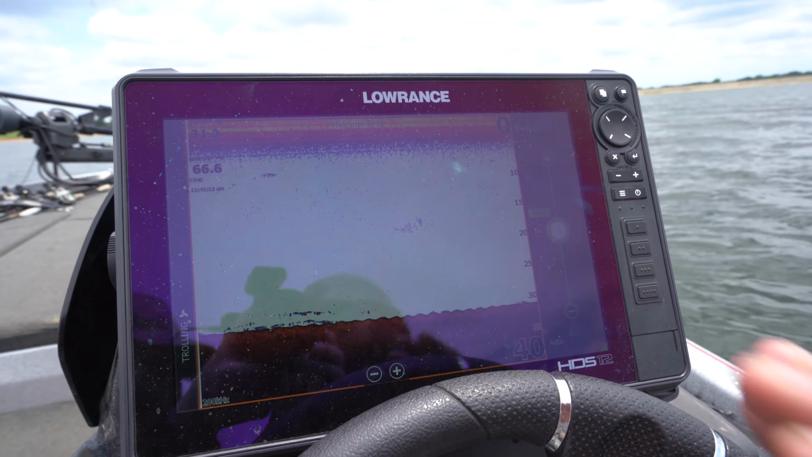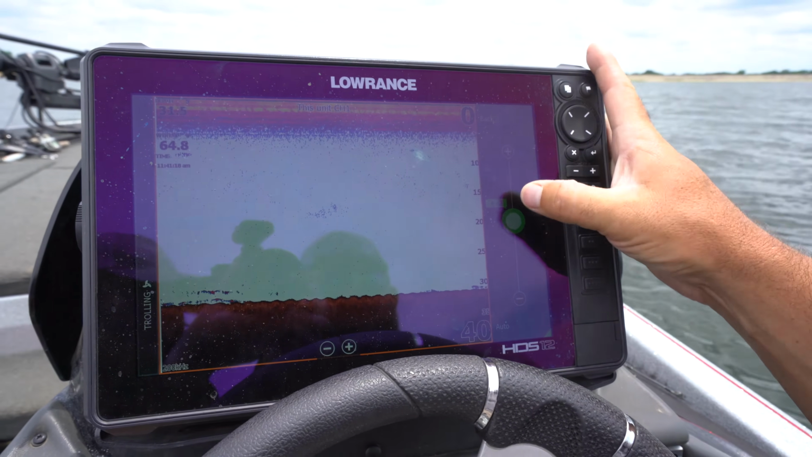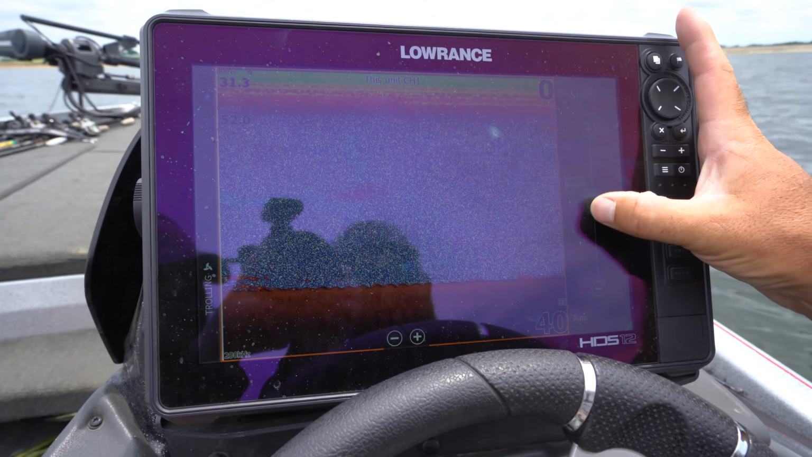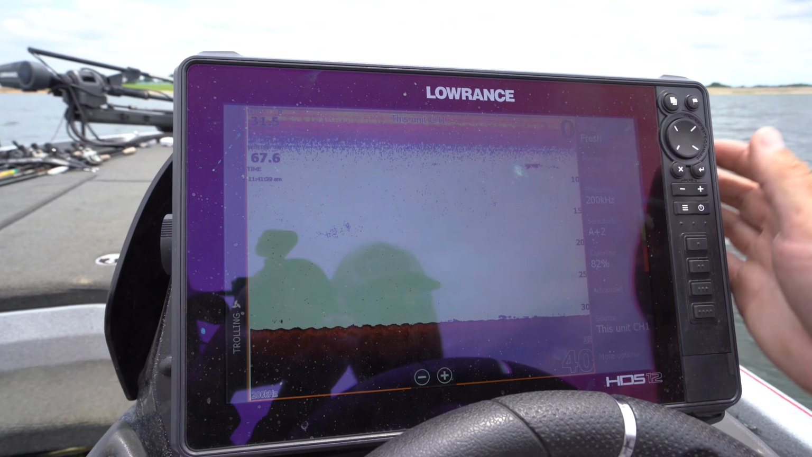Sensitivity with Lowrance is the best because it comes set on auto, right? But I like to see a little bit more, so I pick it up to auto +2. The great thing is you don't have to figure out the right number for your sensitivity. You just go auto plus or auto minus, right? And I like to stay right at auto +2 is the setting that I choose to use.